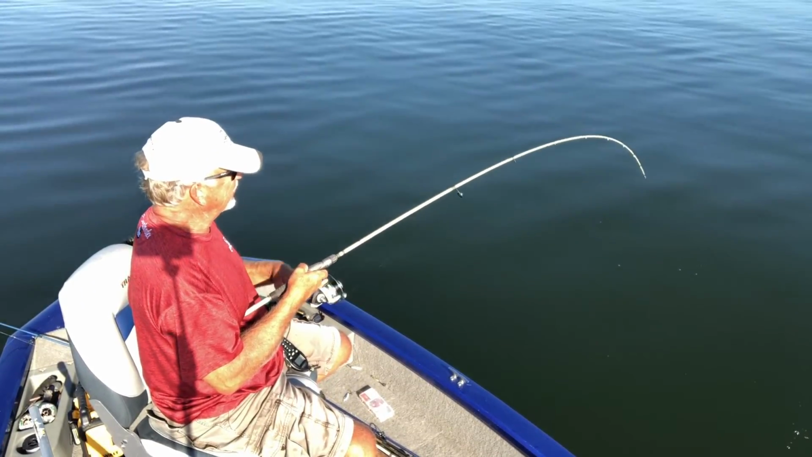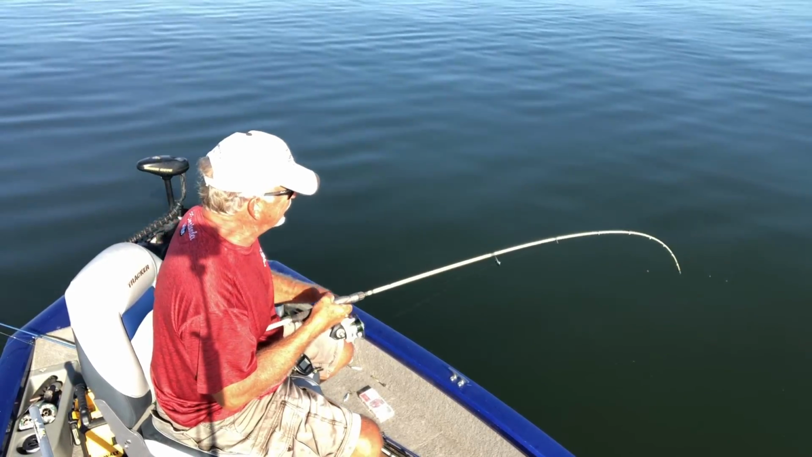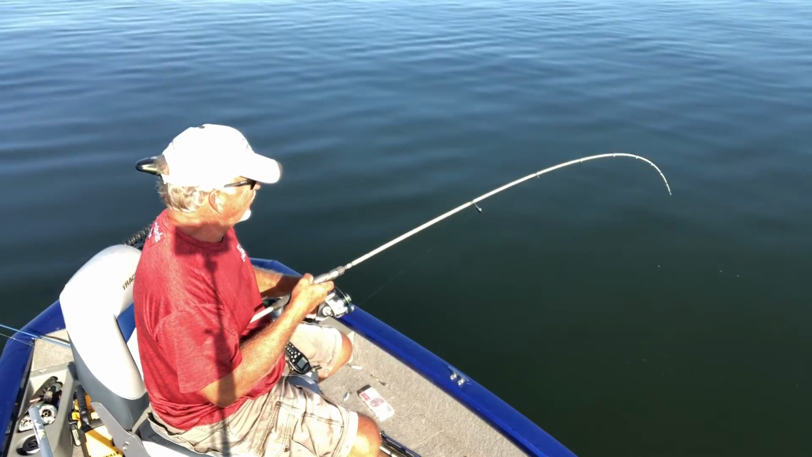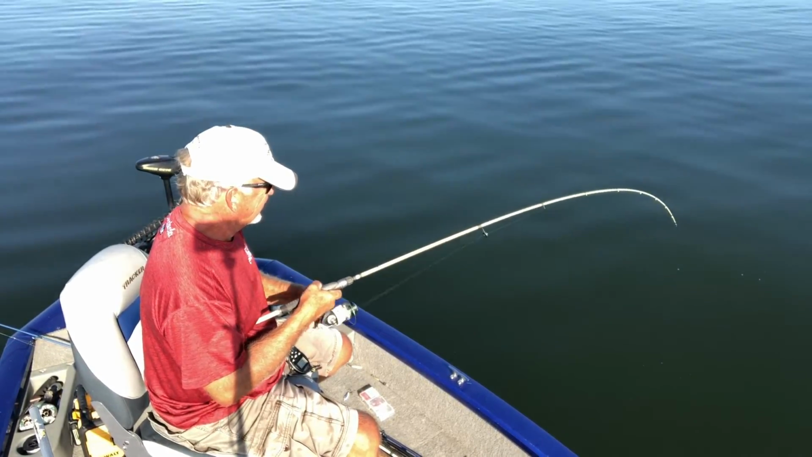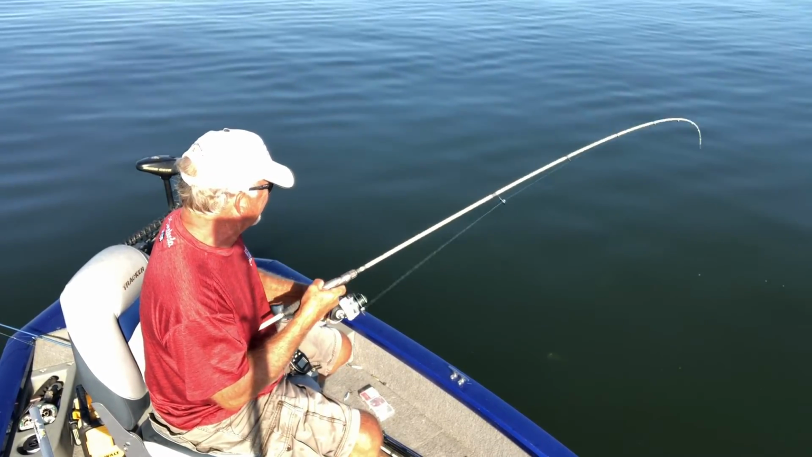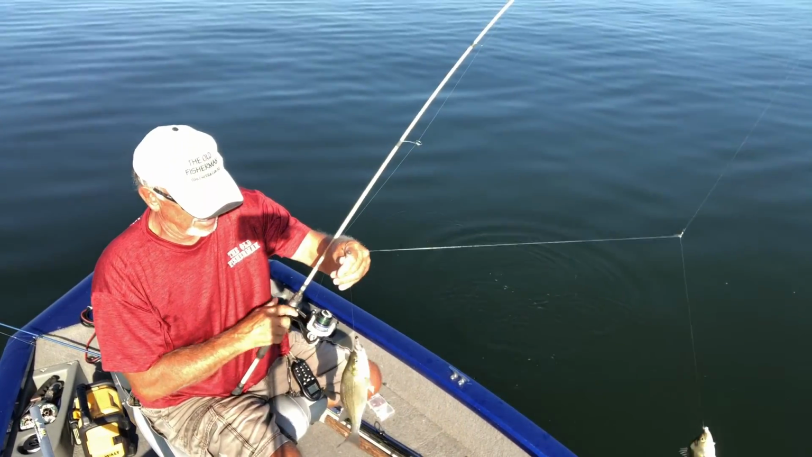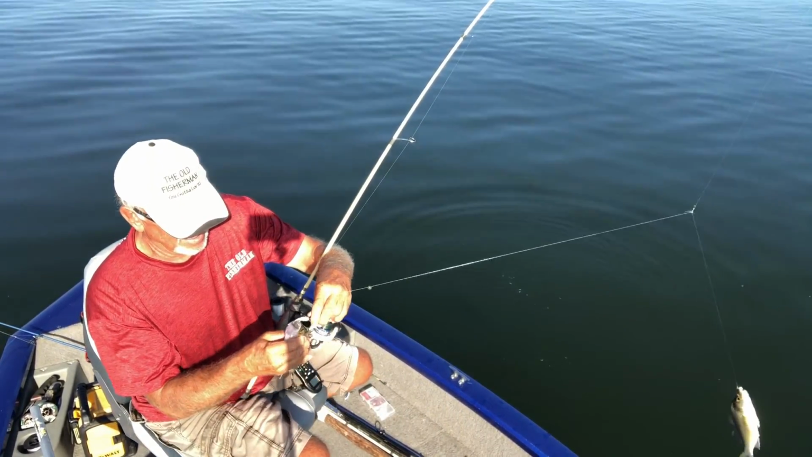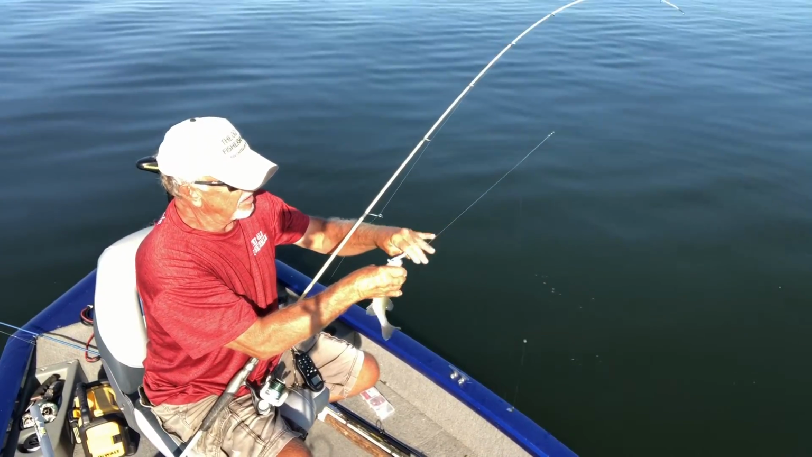We could probably be catching 3 at a time with our 3 rig. I just wanted to change around and do something with 2 jigs. Look at that going. Nice ones too. Yesterday I came over here and they didn't have one to hit the 3 rig, and I went to the 2 rig and started catching more. So that's why I started with the 2 rig today. Look at that. Fairly nice perch too.